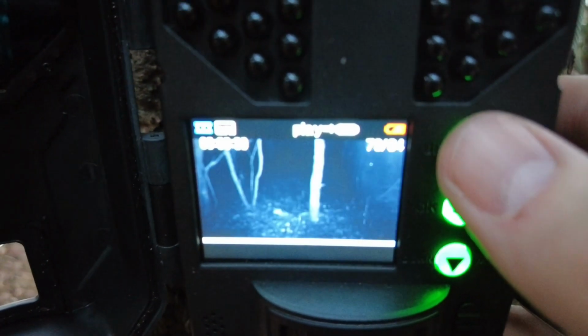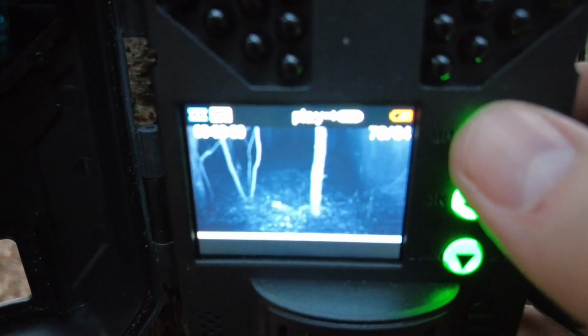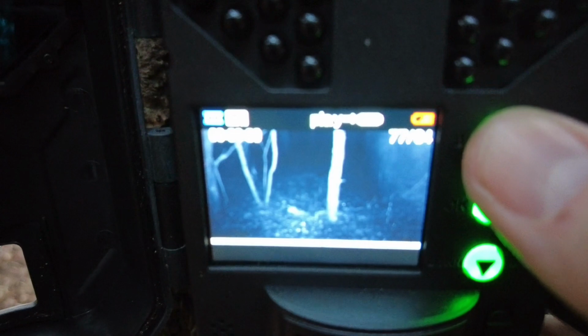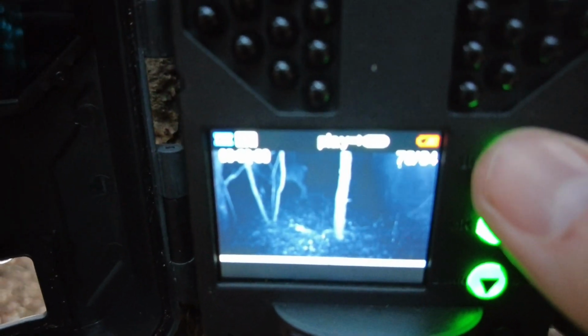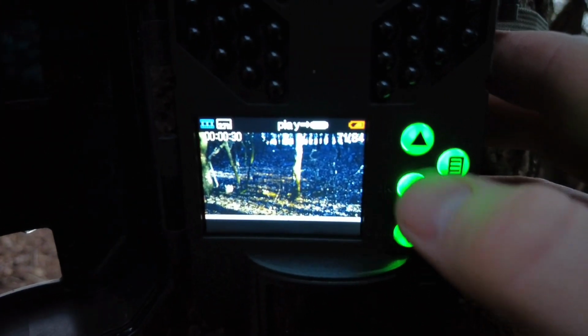Another deer again. I'm not sure what I can see on that one. I can watch all these once I get on the laptop at home. That looks like a deer again. Another deer. Something in the morning there, looks like a squirrel or something down the bottom. I know it's a rabbit, I think.